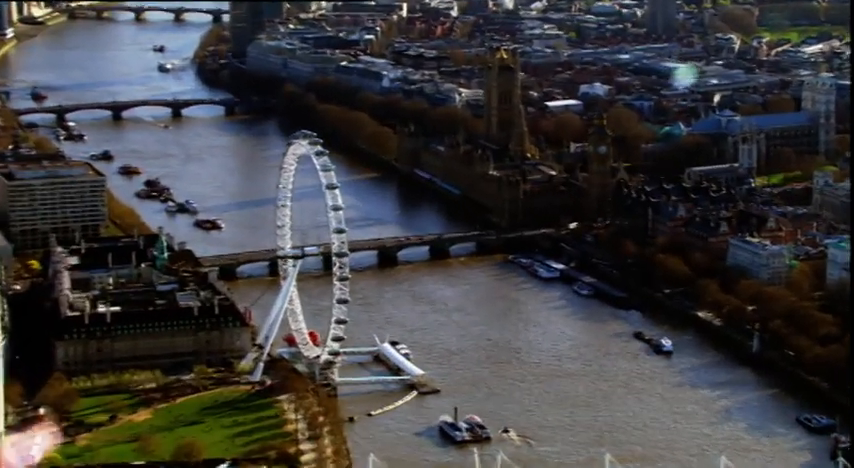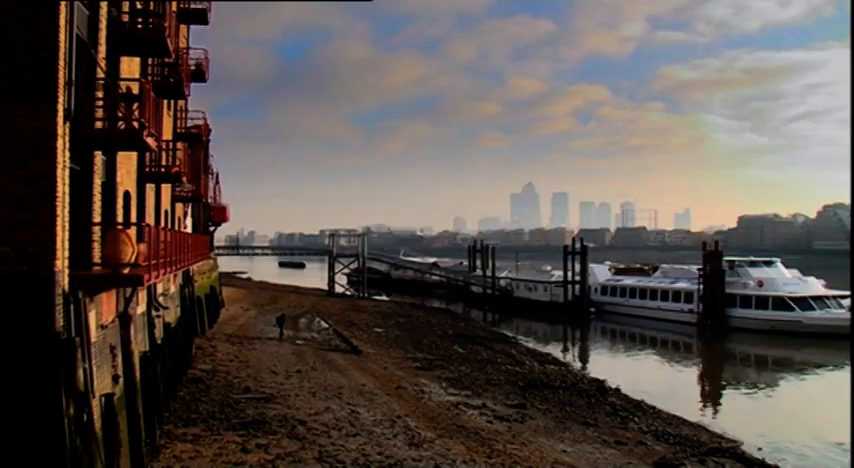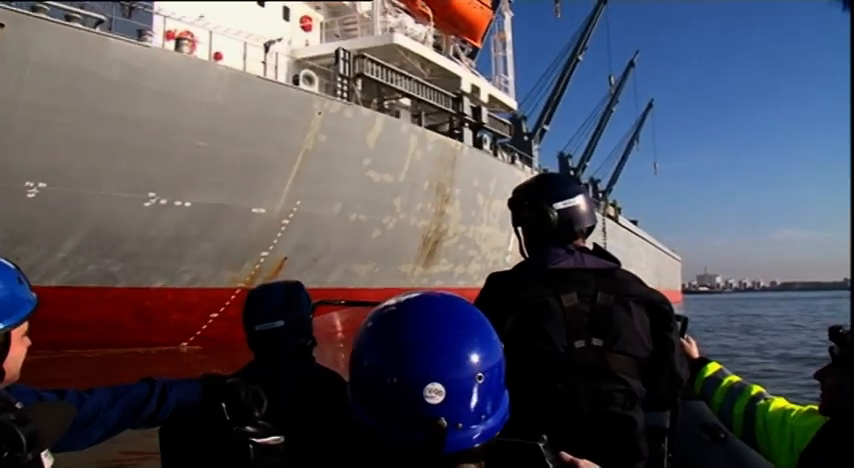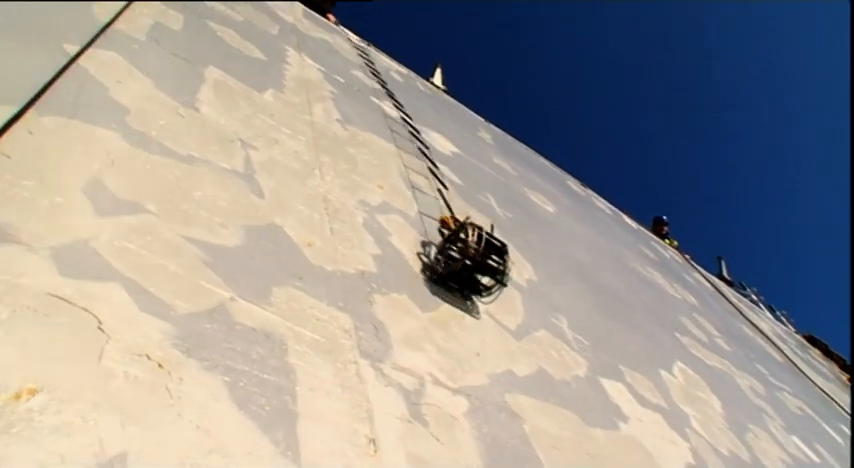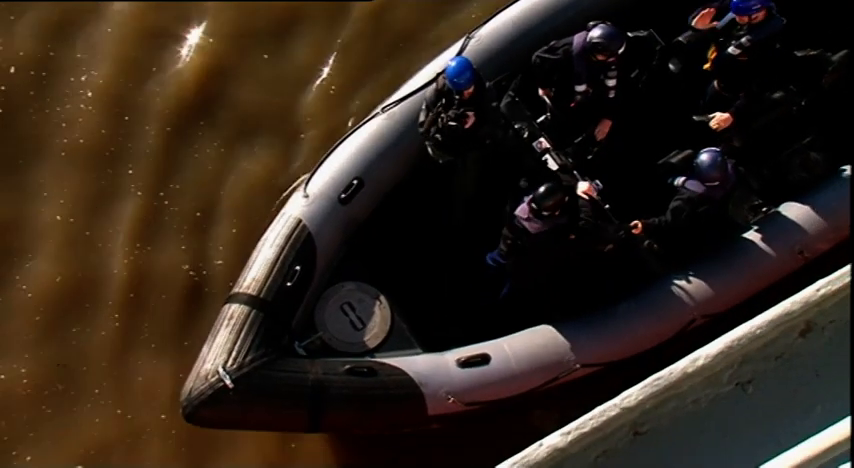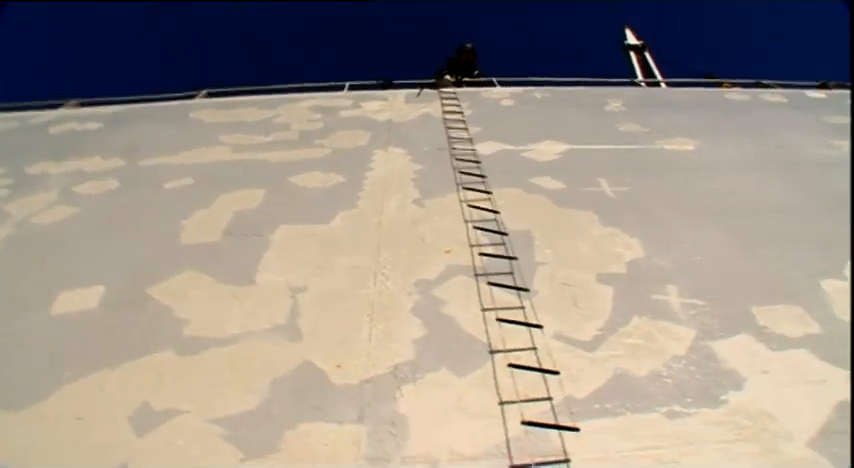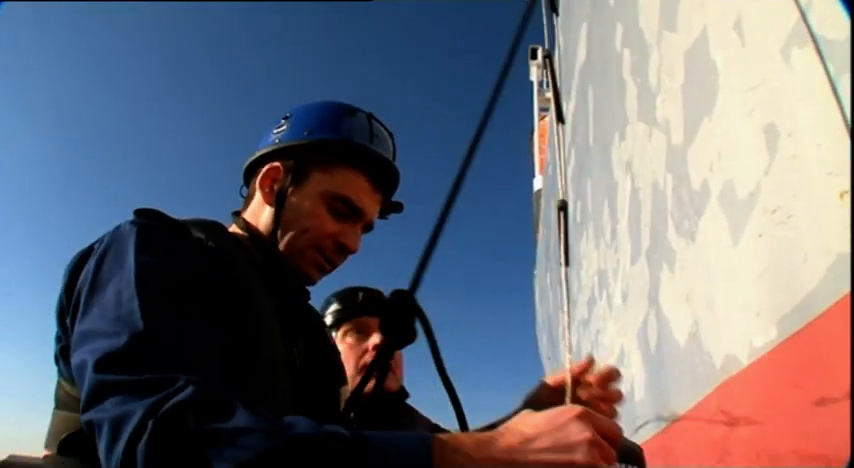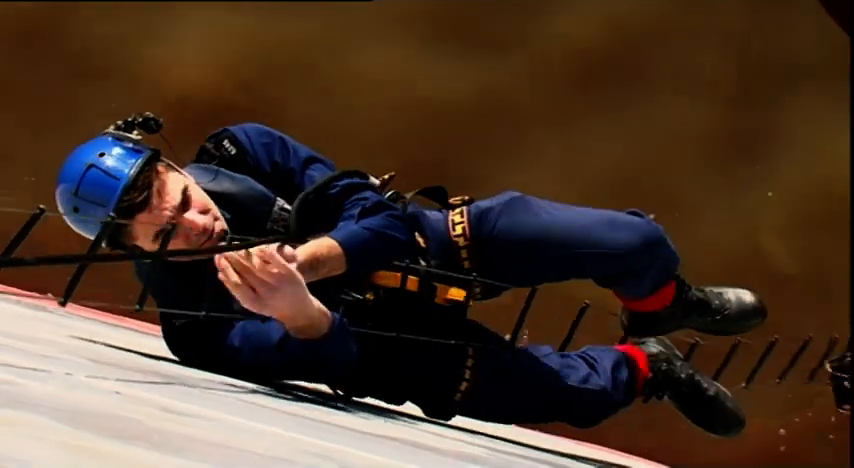Back on the River Thames is the moment of truth for the wannabe marine team. Paddy's back on shore, but his partner, PC Lane, has been asked to climb 100 foot up the side of a tanker on his own to prove he has a head for heights and the legs for the job. Nervous. This is where it can all go wrong, and Paddy's chance will be gone. Well done.